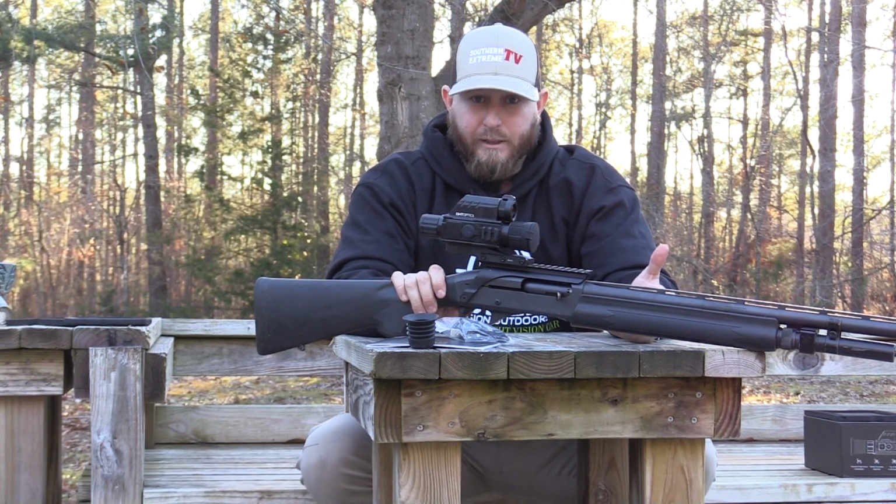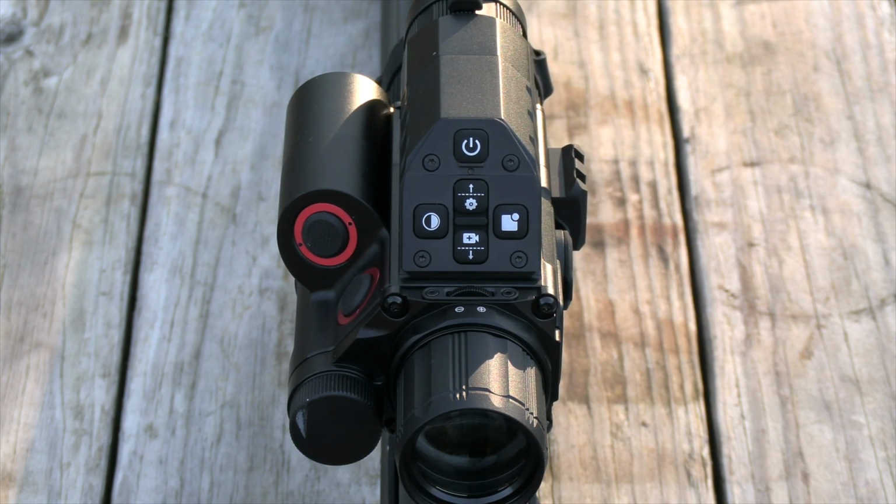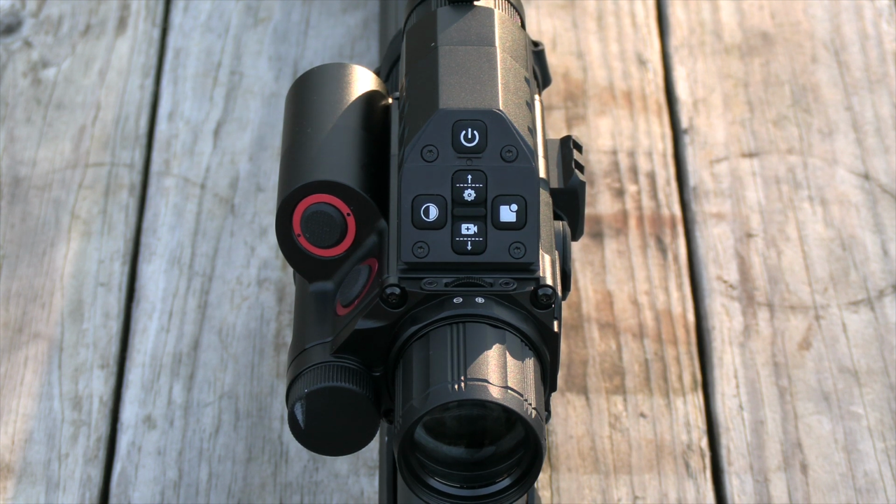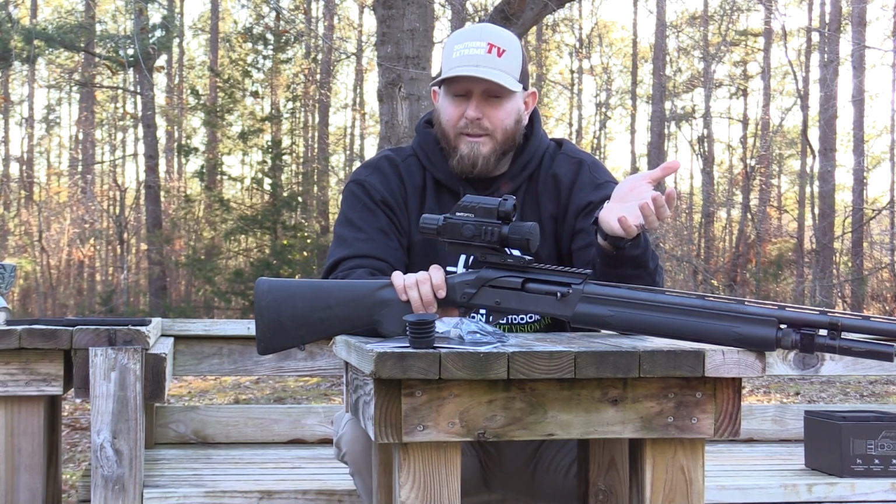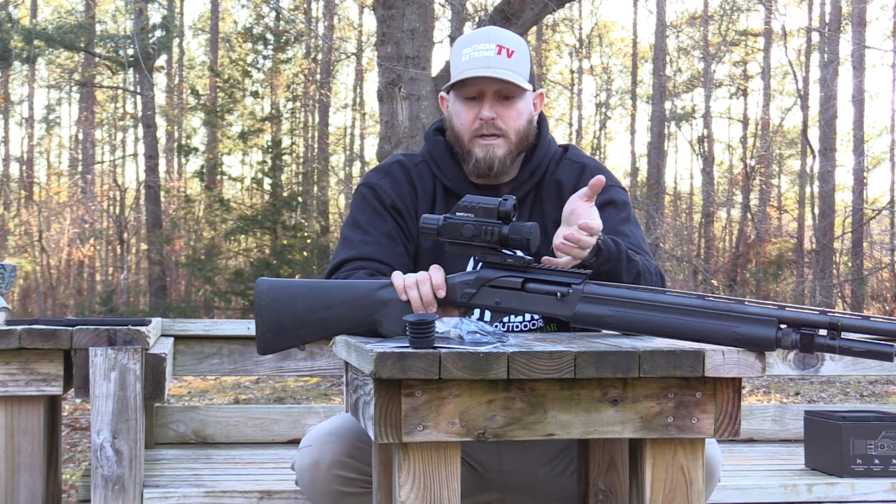Obviously, nighttime hunting for deer is not ethical and not legal, but just because you have a thermal or have the ability to run a thermal doesn't mean that you can't use it deer hunting, or that you can't use it in the daytime. But it also gives you the ability to go out predator hunting at night, which is what I think is so cool about this optic.